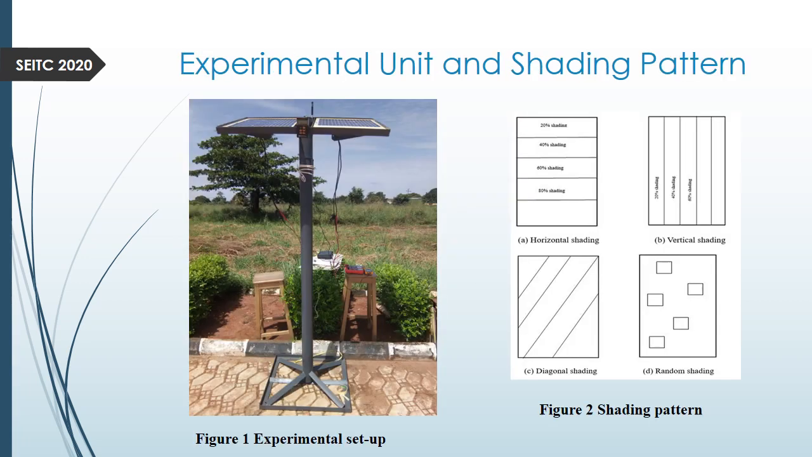Like I said in the previous slide, this is the experimental unit on the left hand side, as you can see here. In this experimental unit, we have the PV models, 2 different PV models. So this is where they are fixed. This bar here is adjustable, so you can adjust it to a particular inclination based on the time of the year and the latitude of the location. We can also do our shading and then take the thermal images from beneath. We will see this in the results.